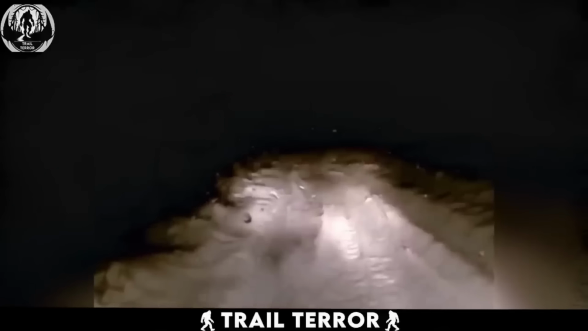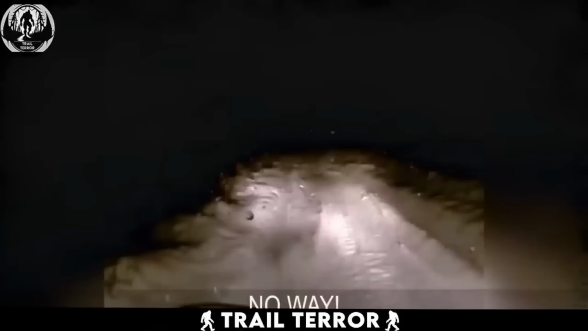From the sound of the language the driver is speaking, it sounds like this footage is from Russia. The road is dark, with the only source of light being the car's headlight. Suddenly, in the distance, we can see a big figure pass in front of the car. The people inside the car start shouting upon spotting the creature, clearly not expecting to be met with this sight. The creature quickly dashes out of their view into the forest.